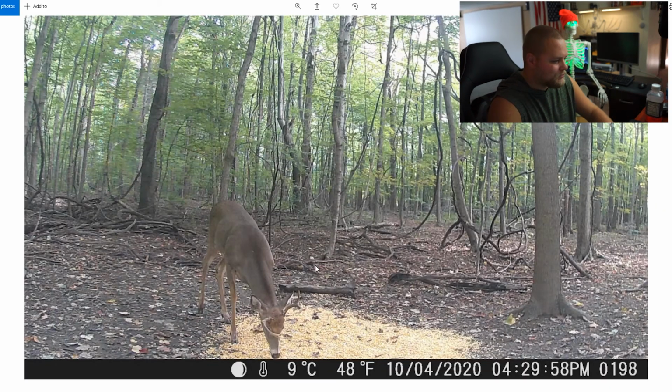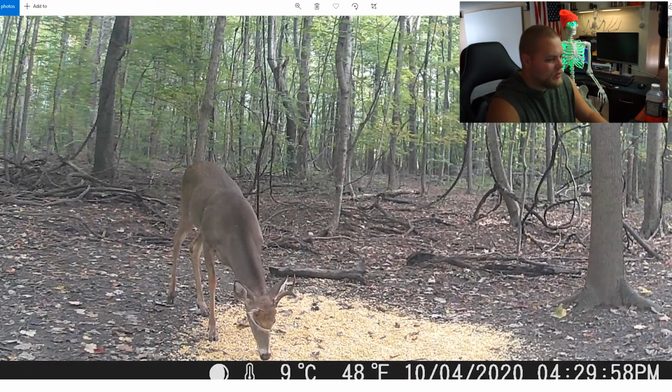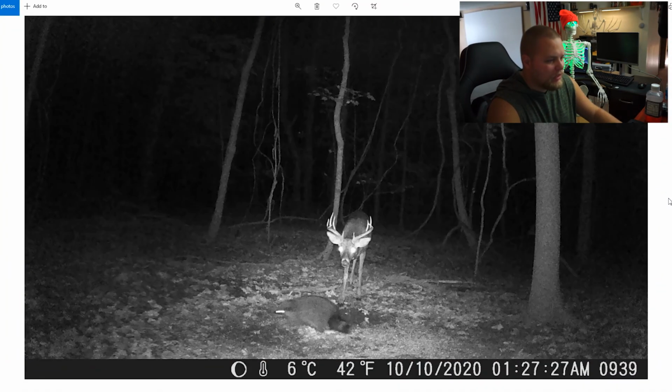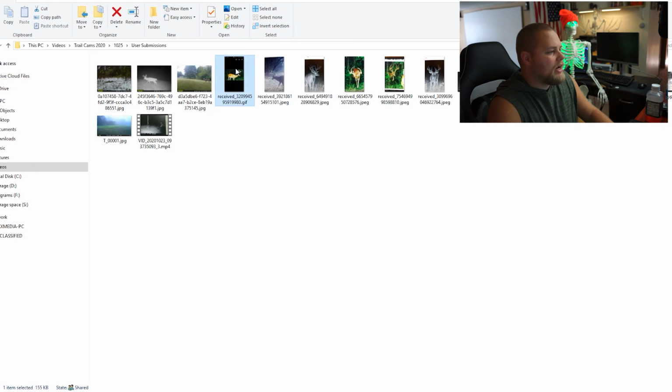Another good one. Goofy rack deer again. That looks like the same exact picture. I might have downloaded that same exact picture, but that goofy buck again. I downloaded some repeats here. Hold on one second. All right, here we go.